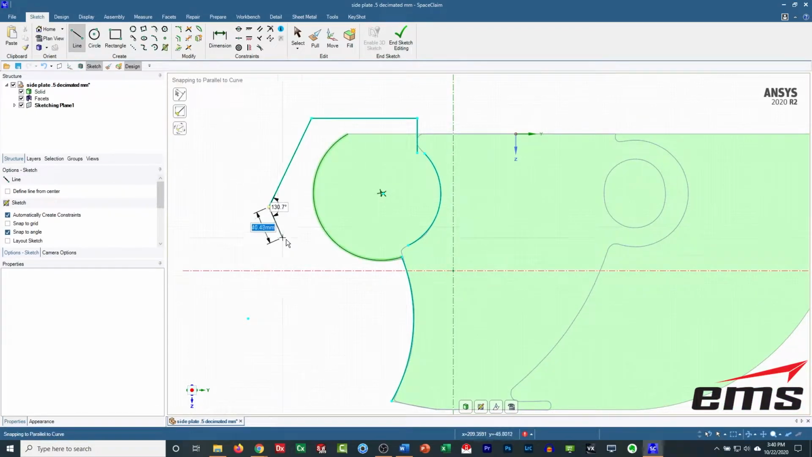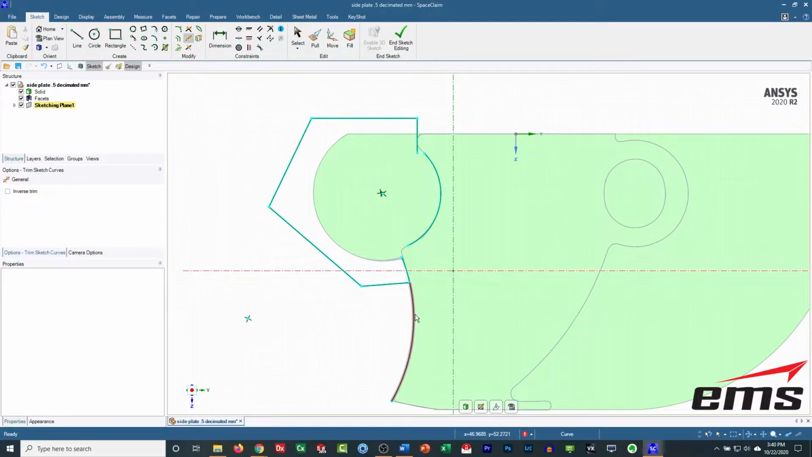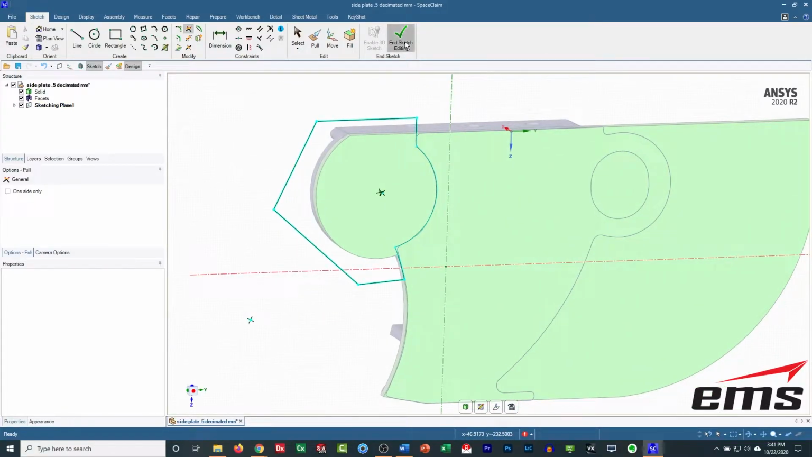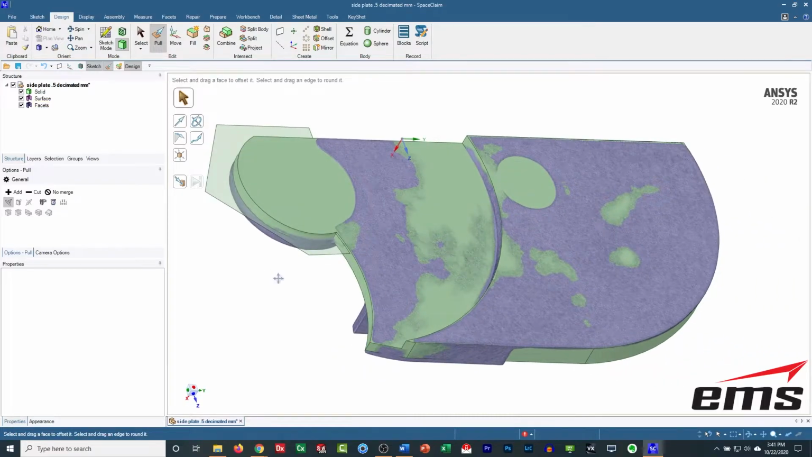Just draw some geometry out, let's say here. Let's see how that works. All right, so we're going to delete that piece. Let's create these corners, like so, okay? And we'll say done.